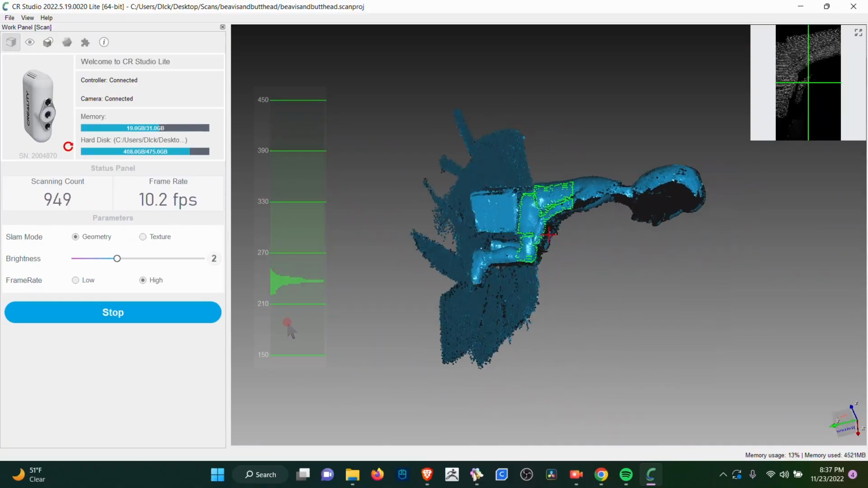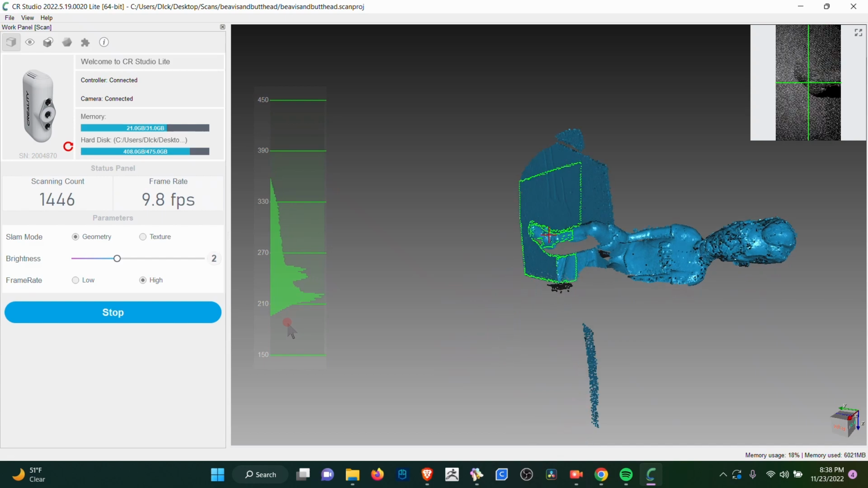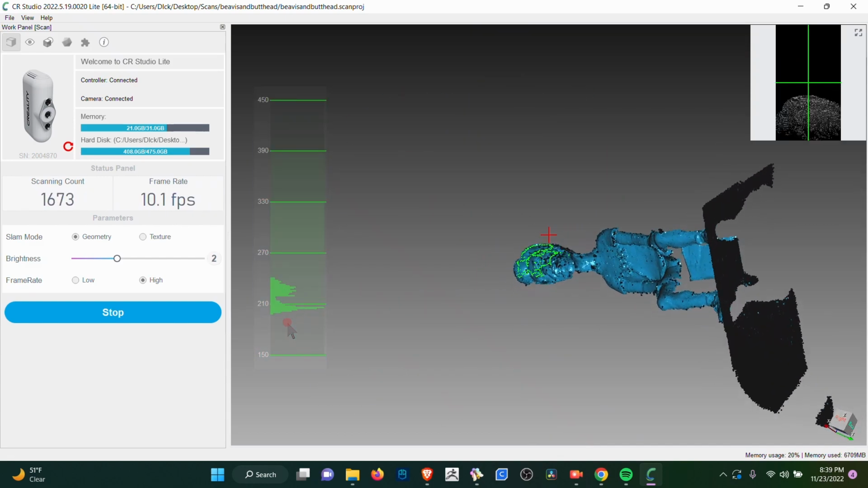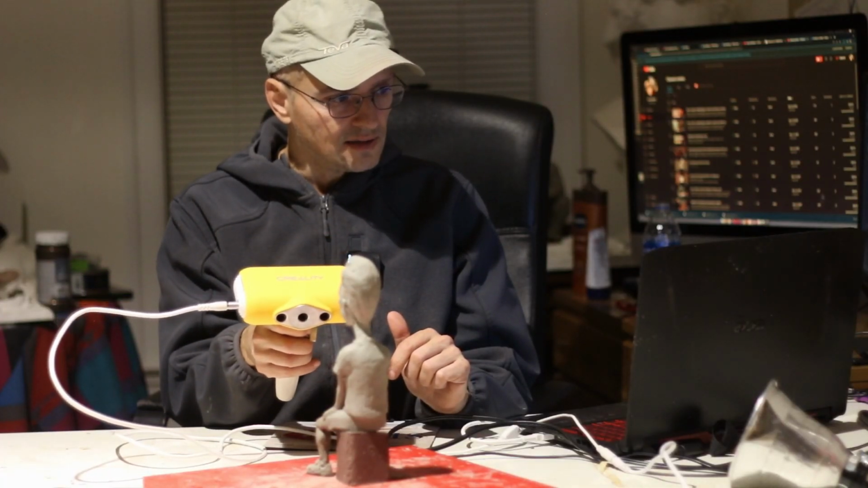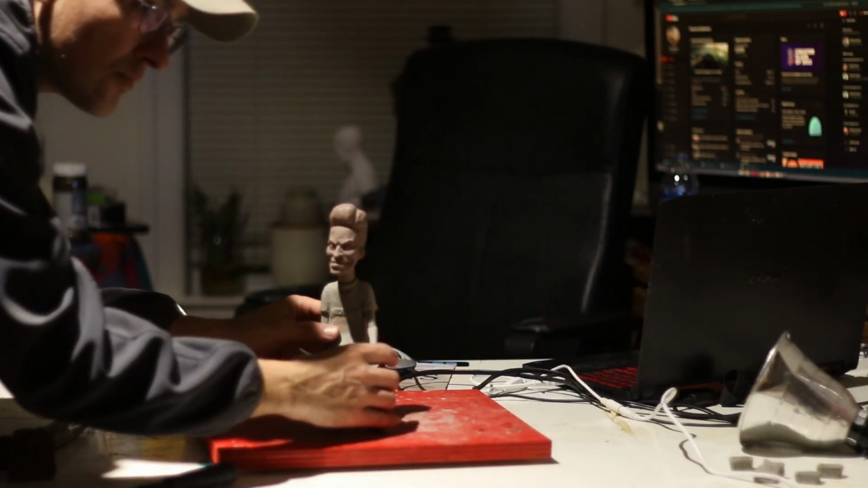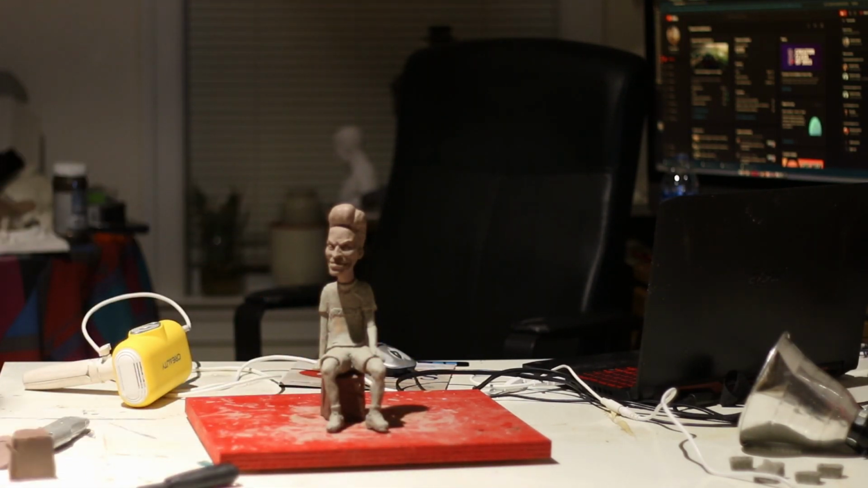I was hoping on not picking up the base, but unfortunately it is picking it up. Someone asked me why it's sideways. I have no idea, but it's always scanned sideways. And then I just flip it, a little bit of that. And there we go. There is Beavis. We're ready to scan this guy.